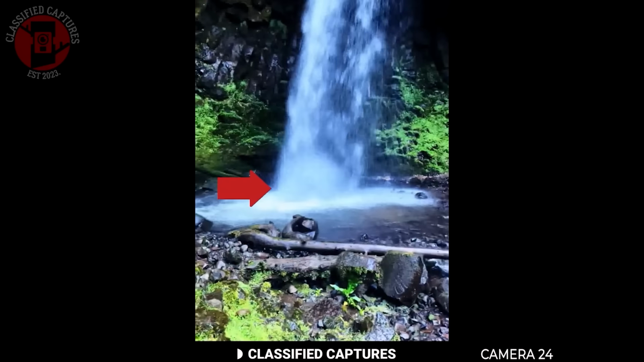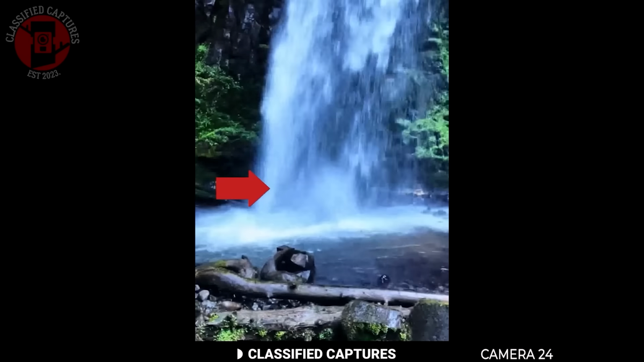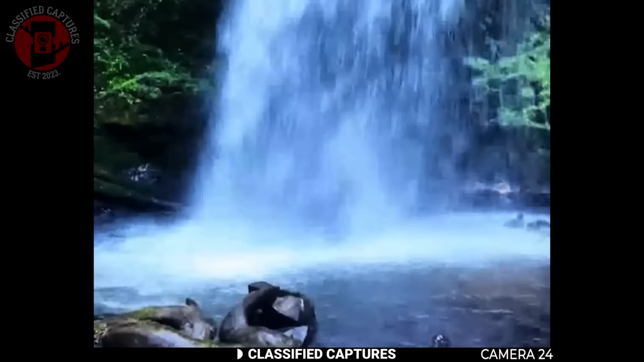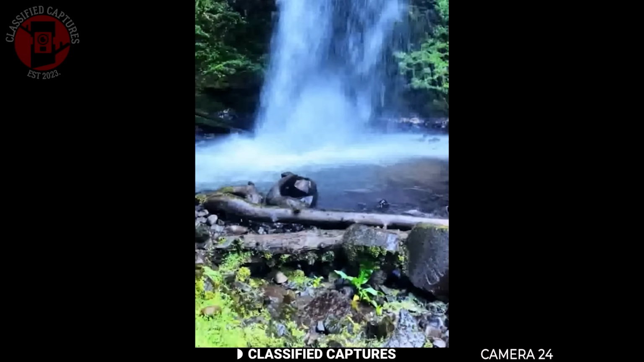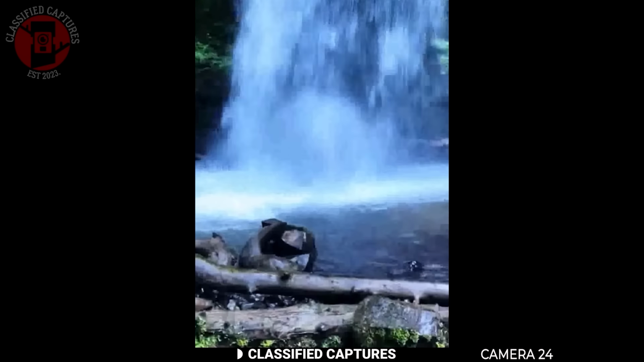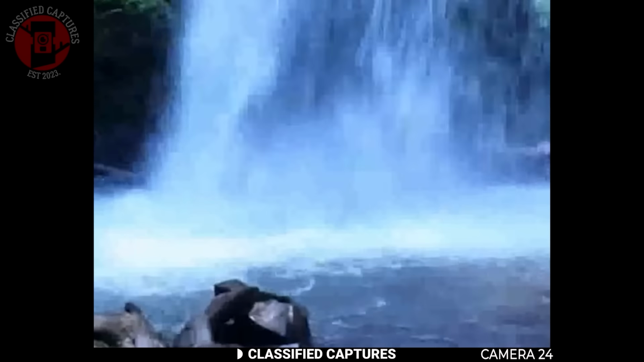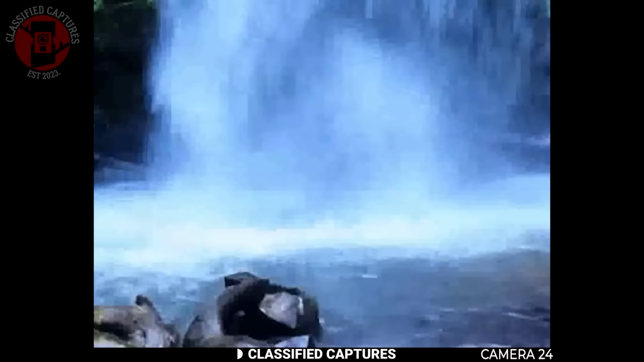Do you think there's something there, or is it just the water splashing upward? A woman was at a waterfall filming at the base where the water comes crashing down into the river. At first, everything looks normal, just the endless rush of water, but then right where the water makes contact with the river, something strange appears. It looks like a figure, almost human, crouched low with its back turned to the camera. And then it shifts, almost like it's trying to stand up. The outline is uncanny, as if something or someone is hidden inside the cascade itself.